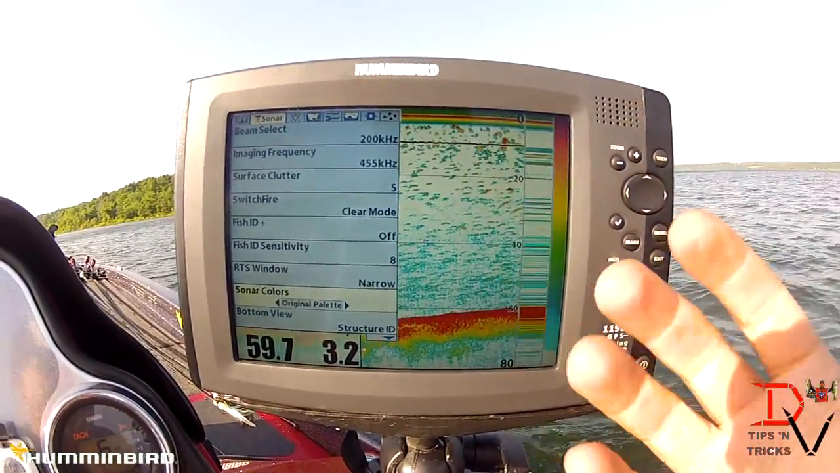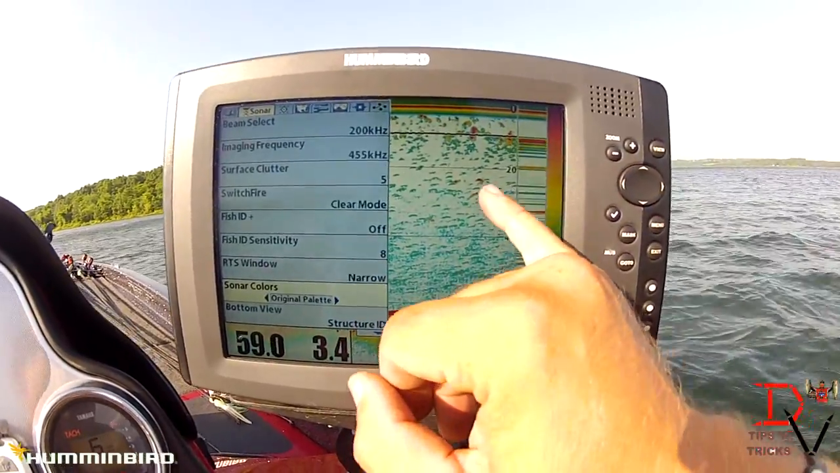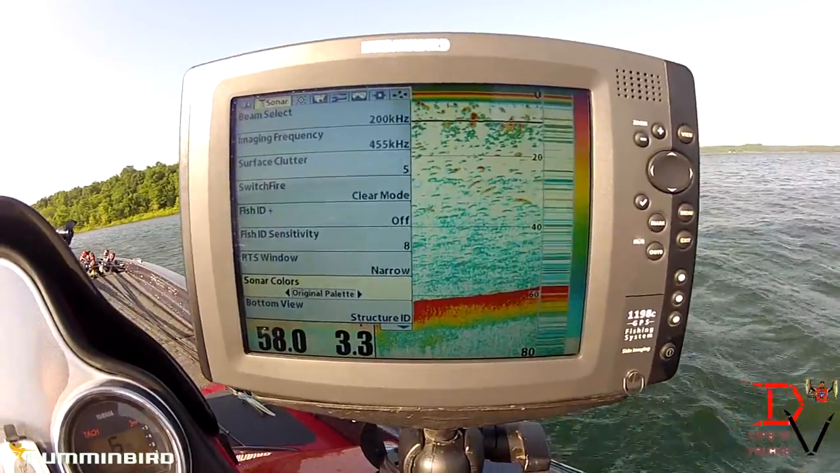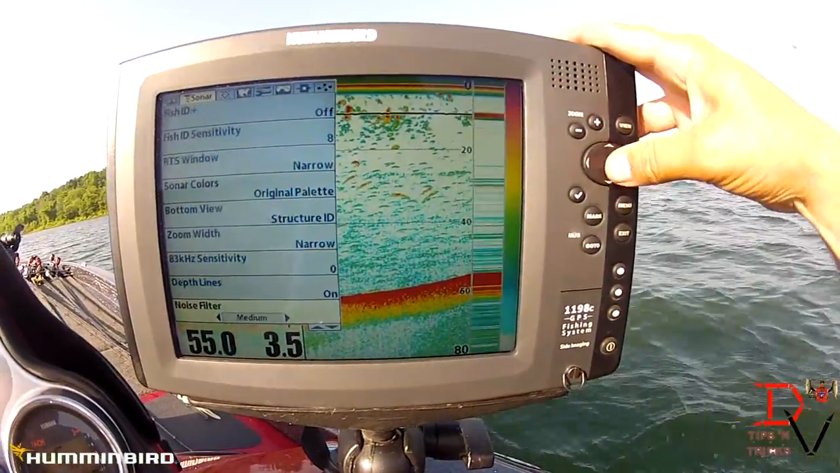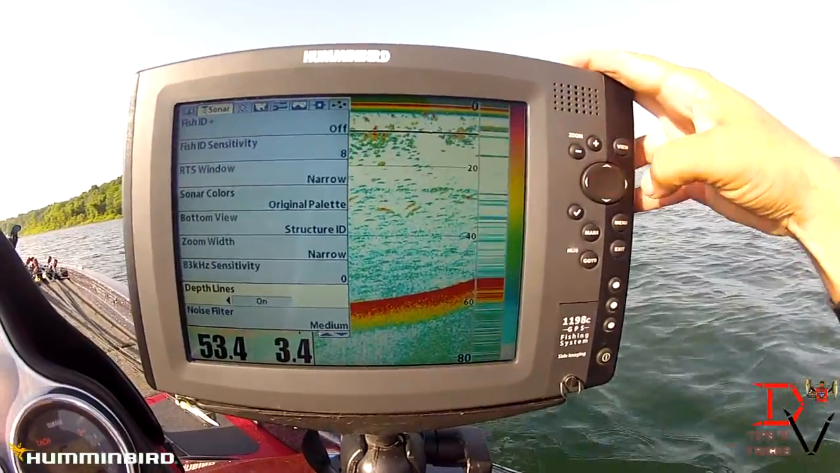I hope that helps you understand a little bit about color palettes and why I choose what I do. Red is very easy for my eyes to see and jump out that I need to stop fish. Those are fish. Those are directly below the boat fish. You can turn the depth lines on and off if we don't want to see the depth lines.